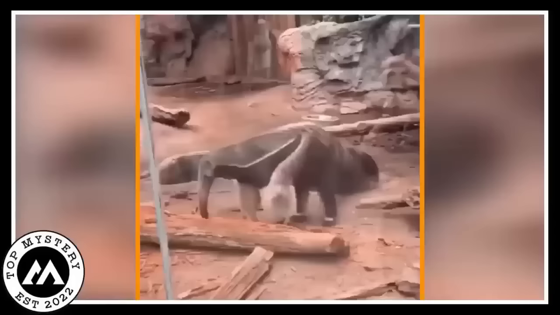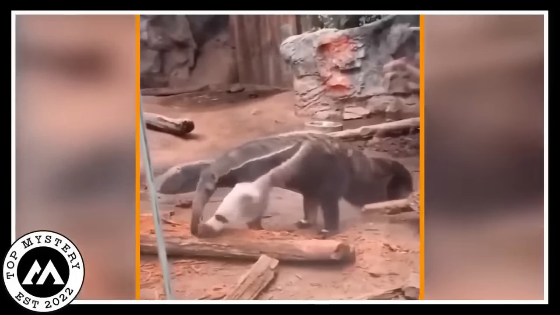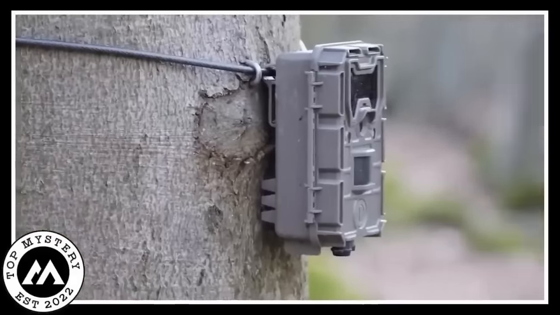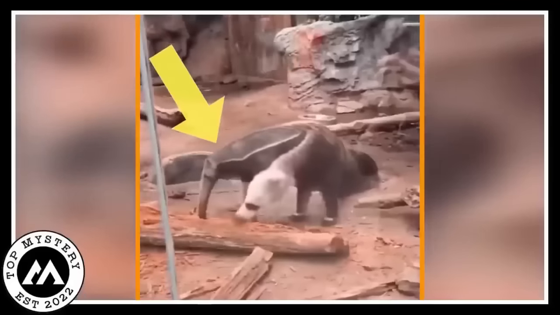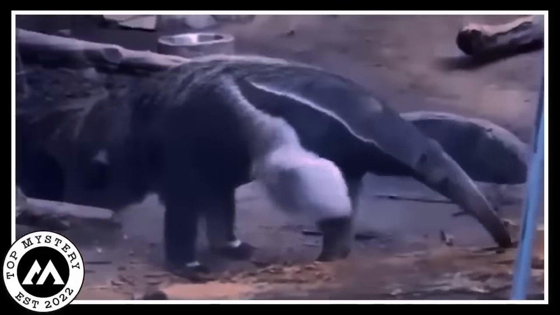A four-legged anteater. You won't believe what that trail camera caught. A four-legged anteater, and it's like something out of a wild sci-fi movie. Picture this giant anteater with four legs that look like another creature's head. It took everyone a minute to wrap their minds around what was going on.